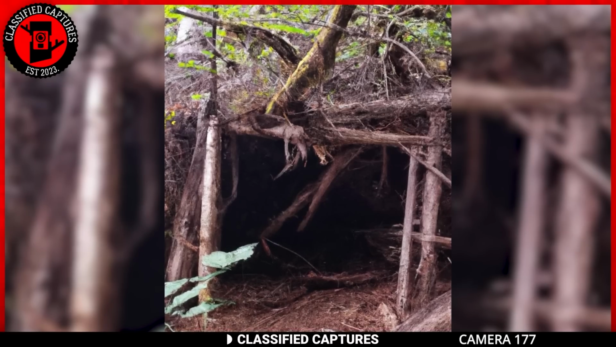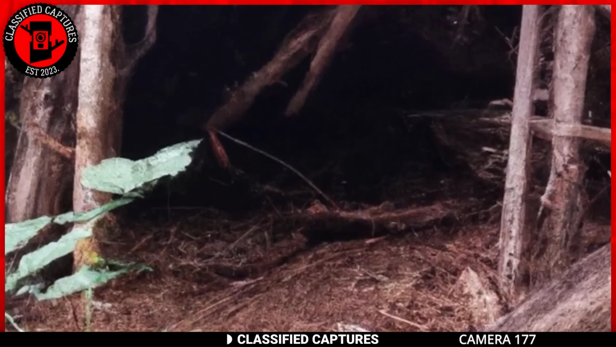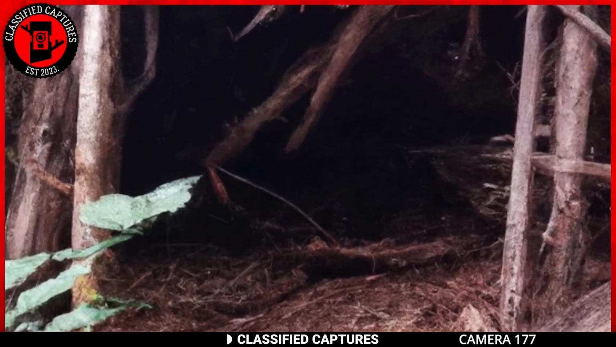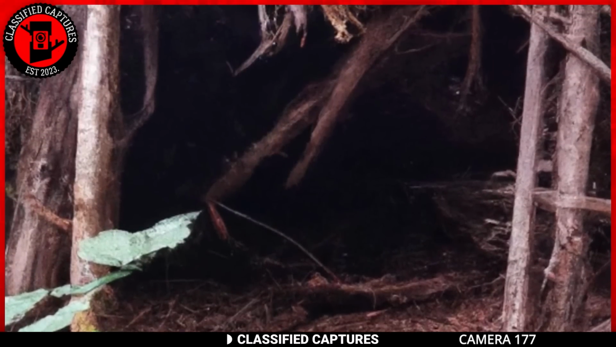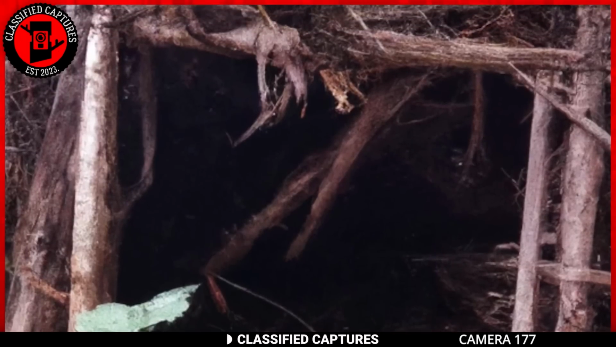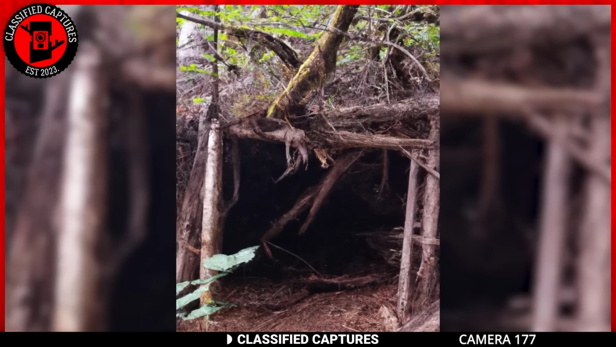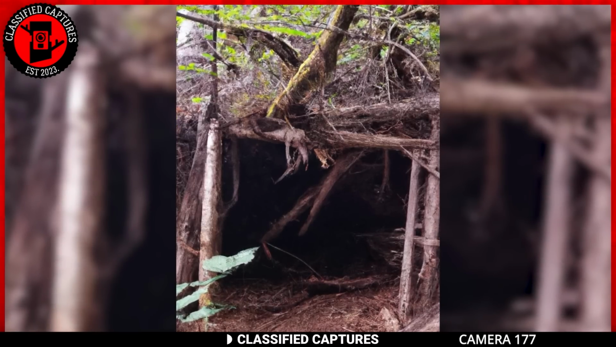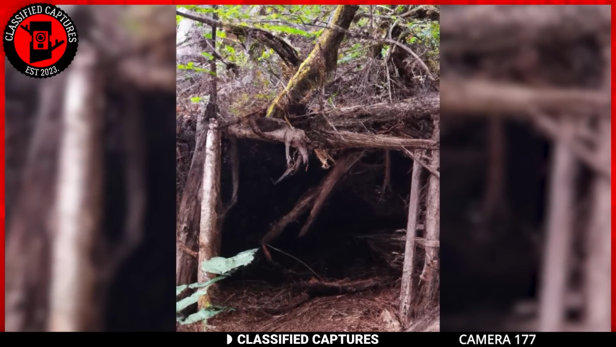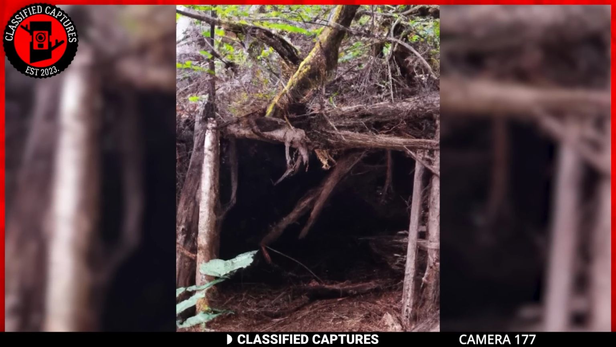Some skeptics are leaning toward the idea that this might just be a hunter's hideout, but the true paranormal enthusiasts are throwing their bets on it being a Bigfoot cave. Because nothing says Bigfoot was here like a carefully crafted branch cave. What do you think is the truth behind the structure? Is it just some DIY project by an over-enthusiastic camper, or did Bigfoot pull a grand design move in the heart of the forest?